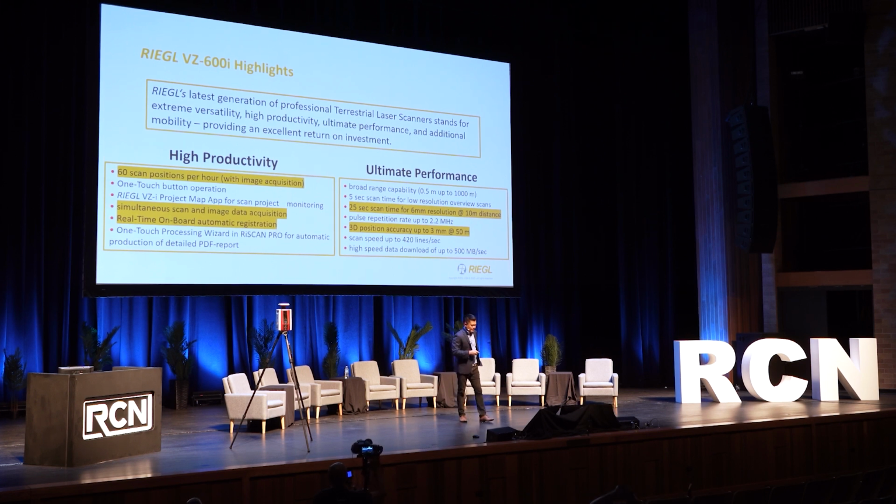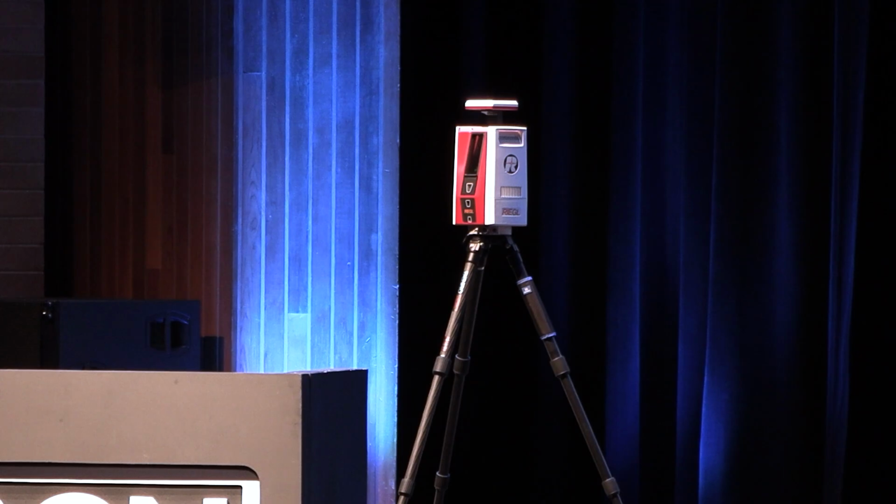One unique attribute on the scanner is that not only does it take laser data within 25 seconds at 6mm resolution, but it also captures images at the same time, which is a very unique engineering perspective for a RIEGL terrestrial laser scanner. Look at the performance.